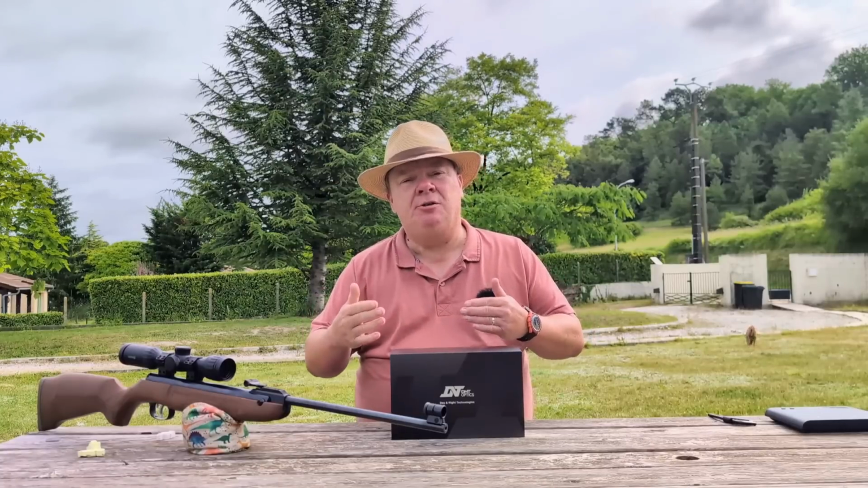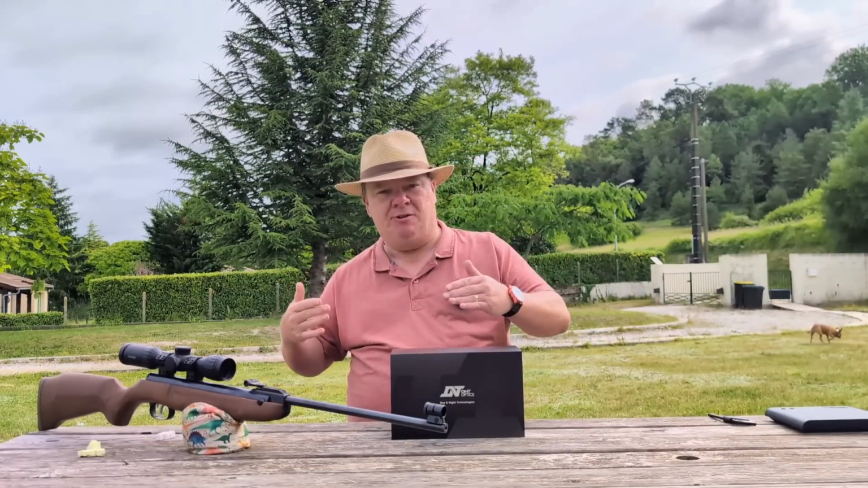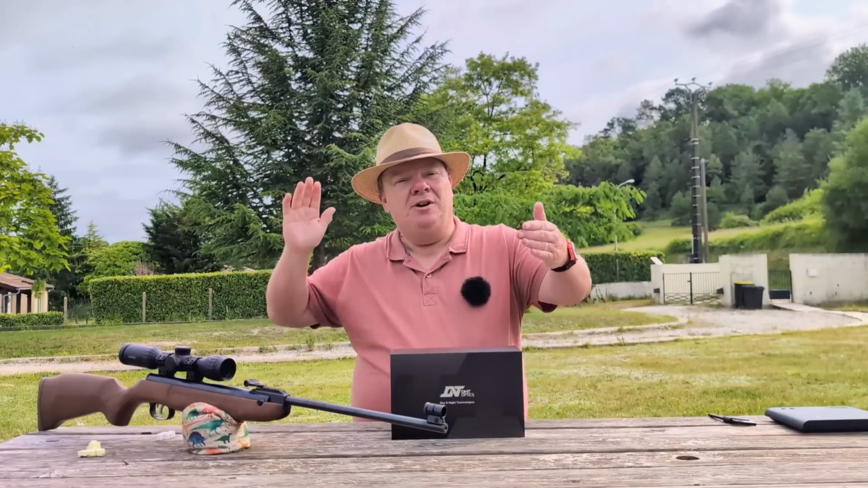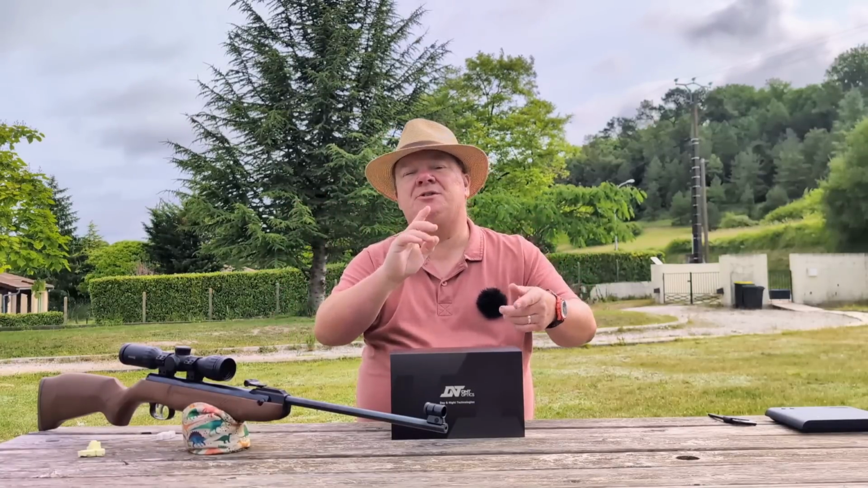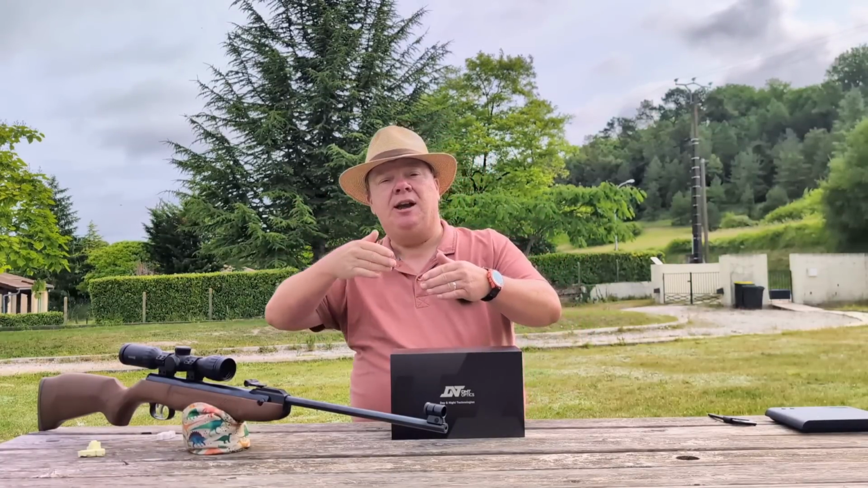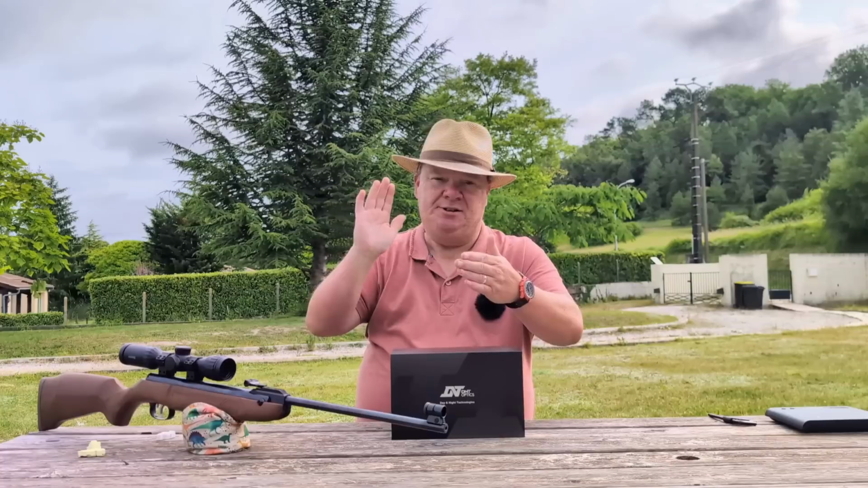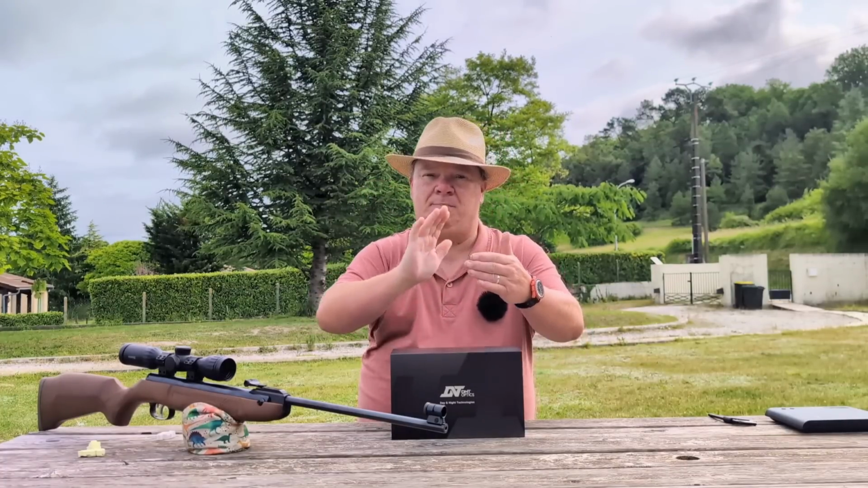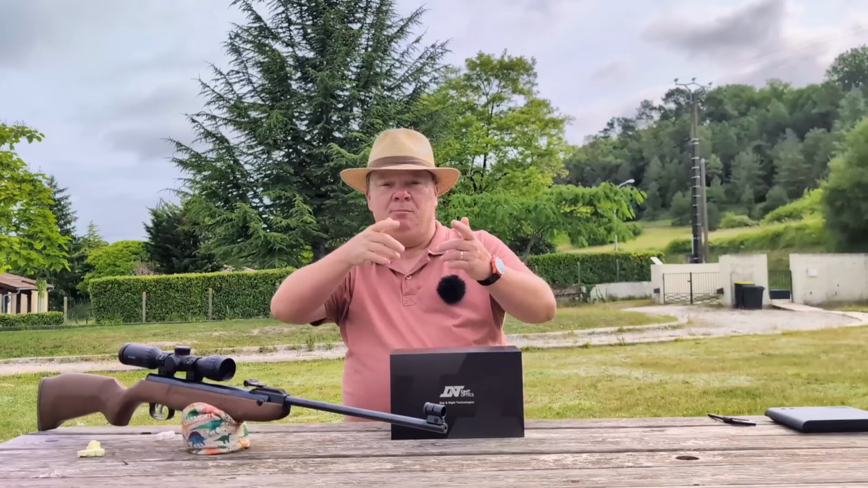A Springer produces recoil in a different way to a centerfire. A centerfire will give you what you think is big recoil, but it's all in one direction. Whereas a Springer, getting technical now, when you fire, the first thing is the piston starts travelling forwards. Equal and opposite reaction, you get recoil backwards. That's surge recoil. Then the piston comes up against the cushion of air, hits that cushion of air, and then bounces back. So that takes it forwards.